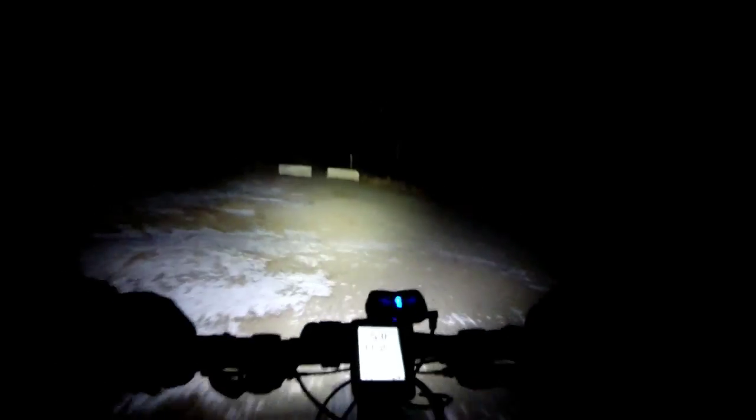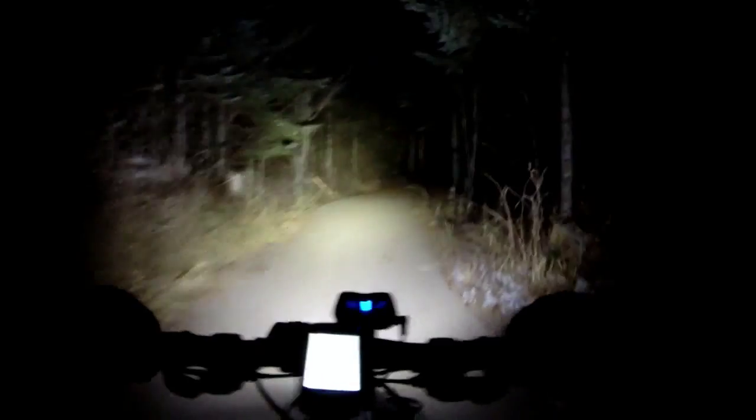front handlebar light because the battery on one of my previous lights died, and then I was hoping that the second older one that I had would continue to function for the entire winter, but that is not the case. A couple weeks later it started to go on the fritz. Seemed to be working fine. You know, the longest night rides I'd been doing are about an hour, maybe an hour and a half.